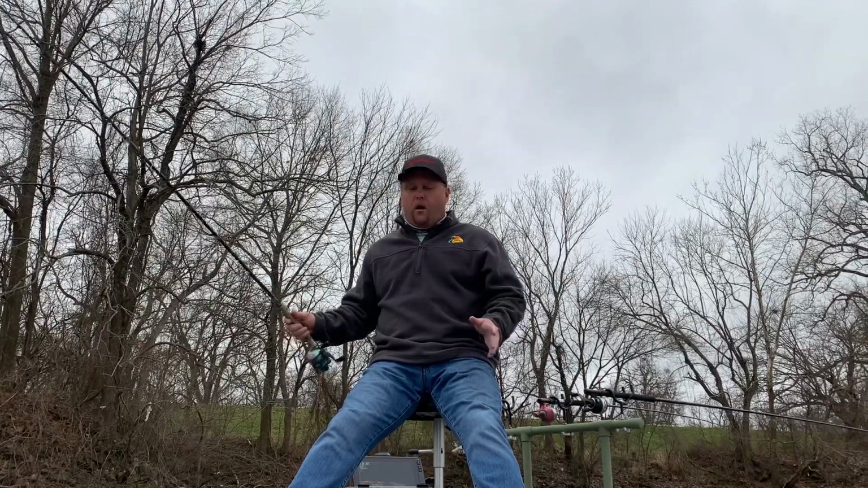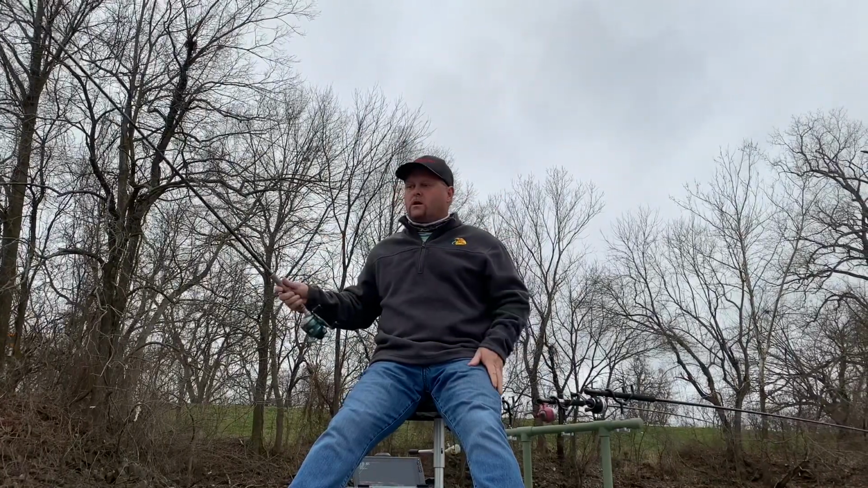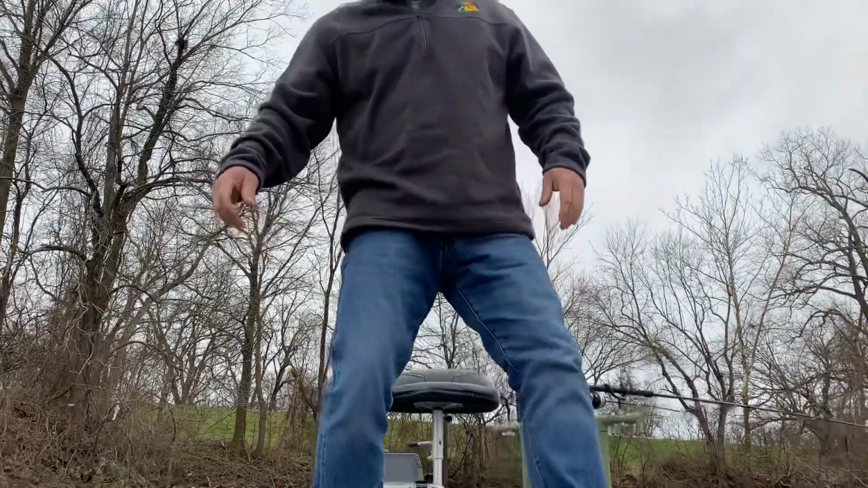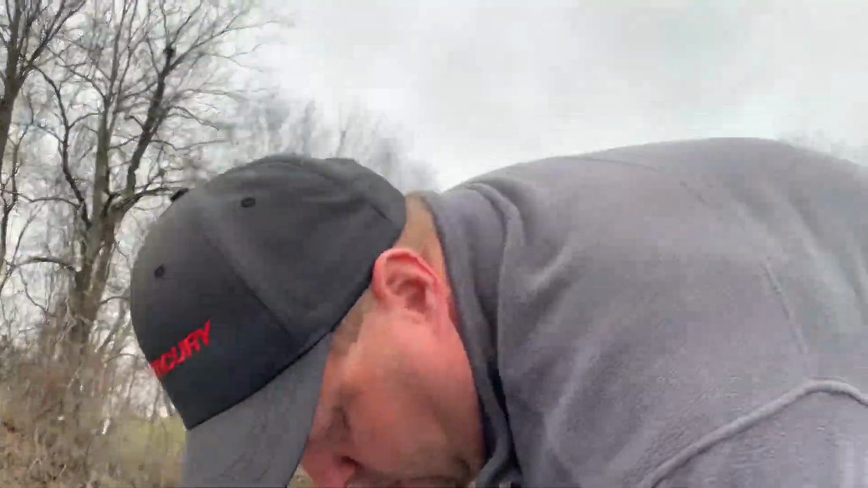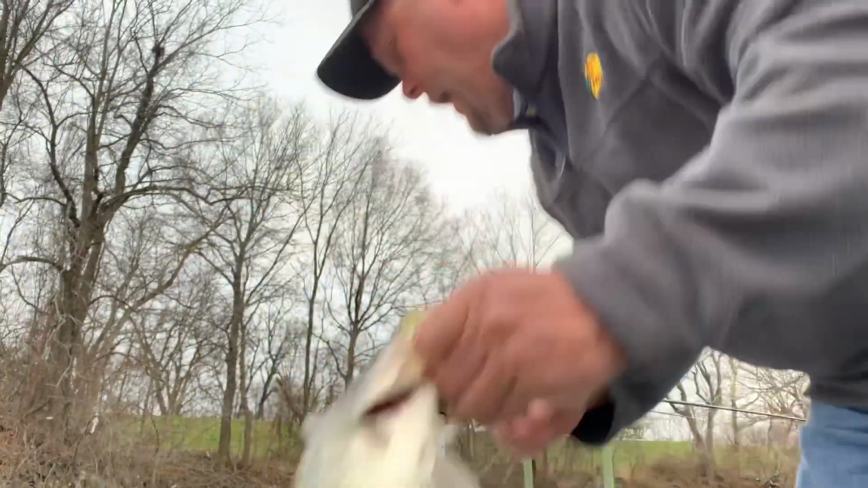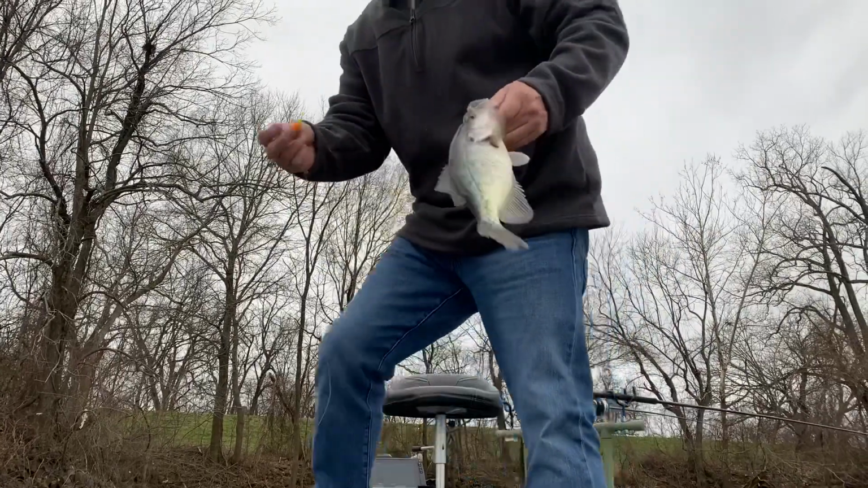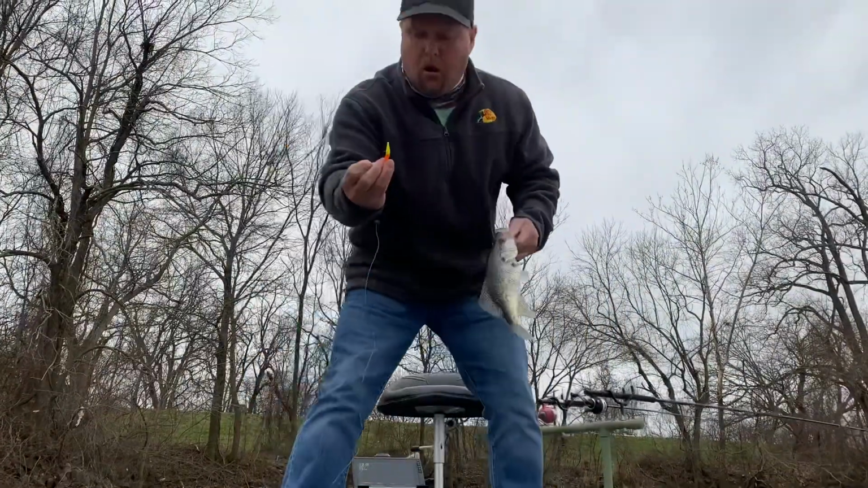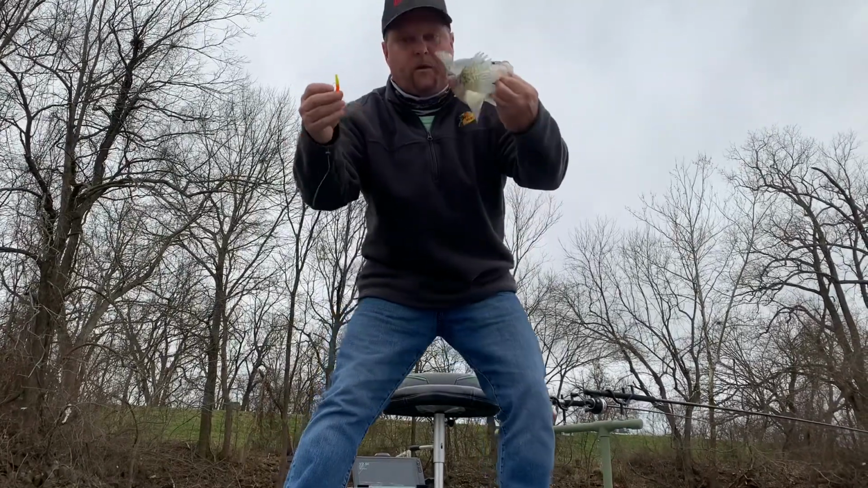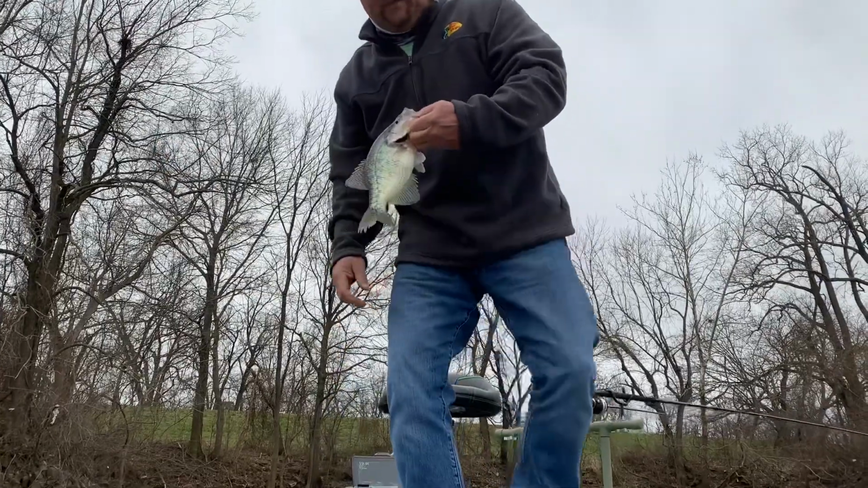We pull up here to a spot. I got several rods rigged up, mostly on jigs of different colors so I can see what they're biting on. And the first one of the day, I went to a lake close by and started catching them on this color right here. It's a little orange and yellow, and that's our first fish of the day right there. So stay tuned. We're gonna keep them coming, hopefully.